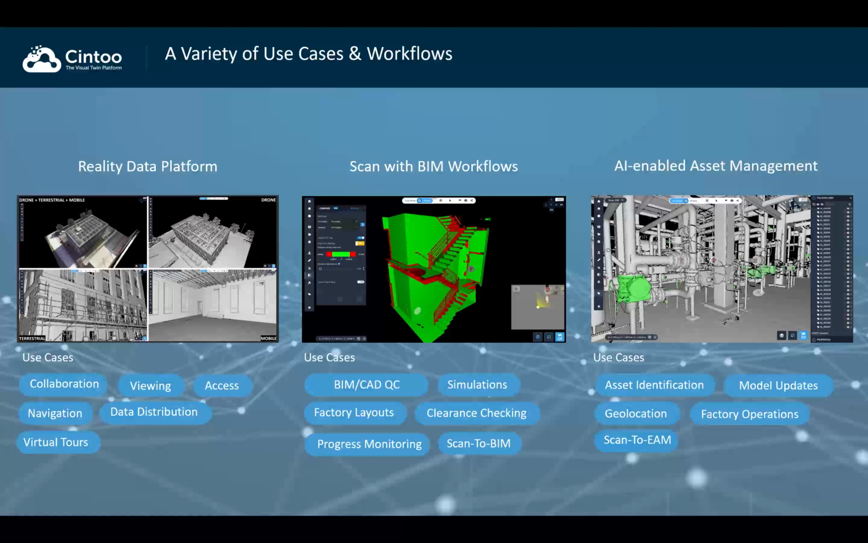Then we have other use cases, like the scan. Instead of scan to BIM, I like to call it scan with BIM, because it's about working with these two data sets, right? So customers will be uploading their point cloud data and their models, and using our tool that many of our customers really like, we can display the differences between the design and the as-built conditions, right? And you can do simulations. We have a new VR app that you can use as well for that. Factory layouts, progress monitoring. It's another very interesting tool that we announced in BIM World Munich.